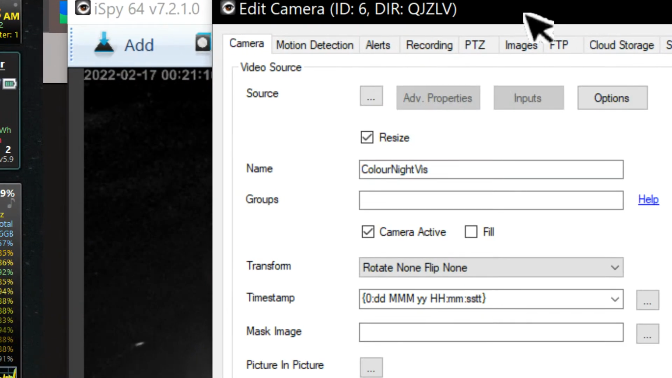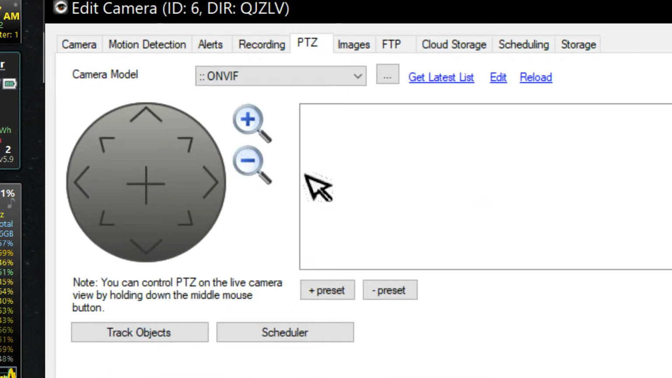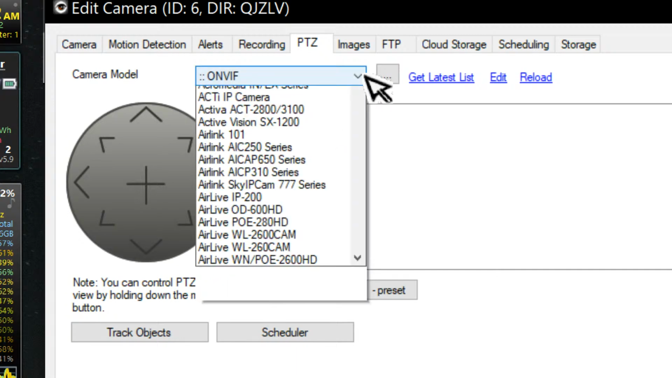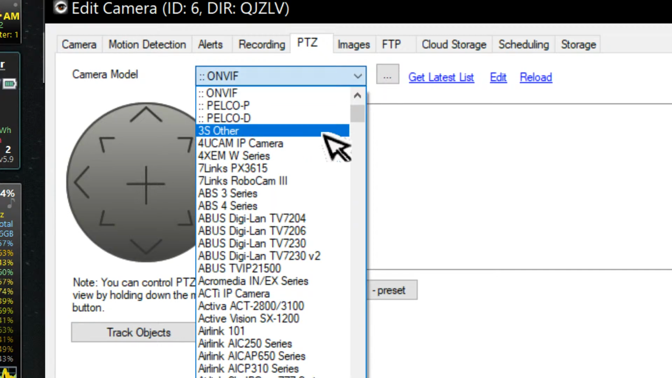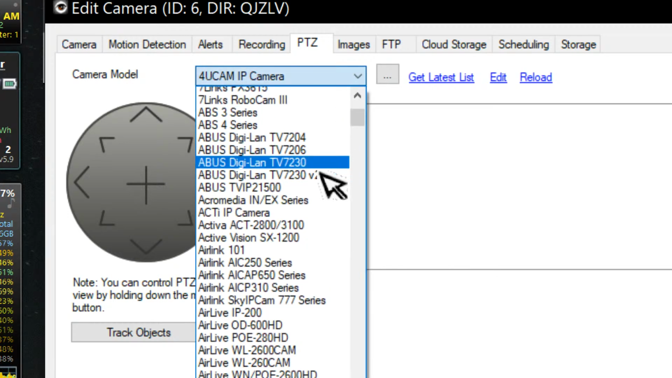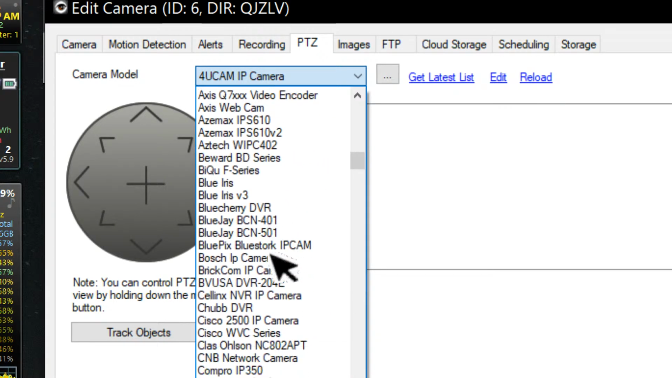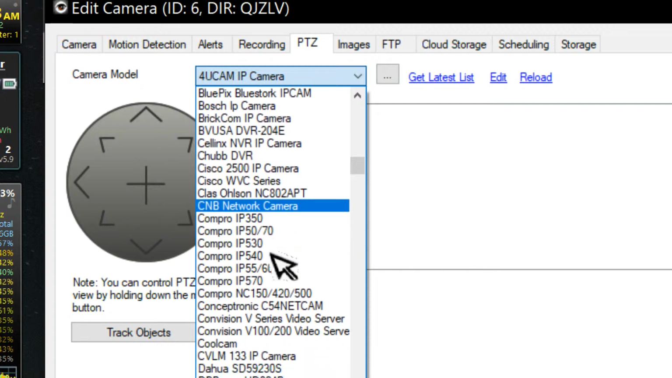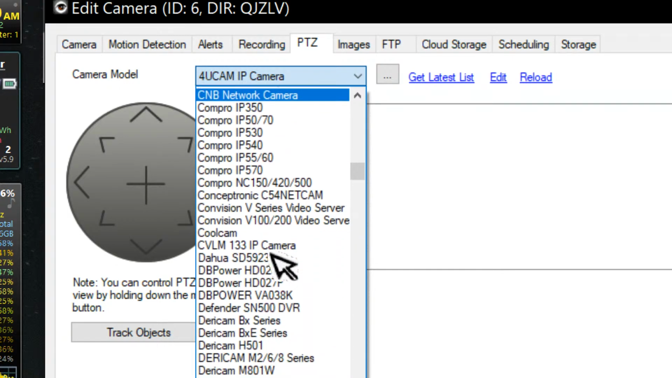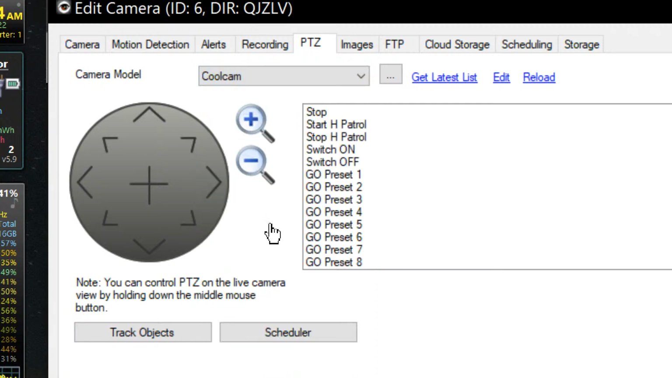So, no, they don't look that easy. Let's try. Sounds like what it might be. Cool camera. It's a cool camera.